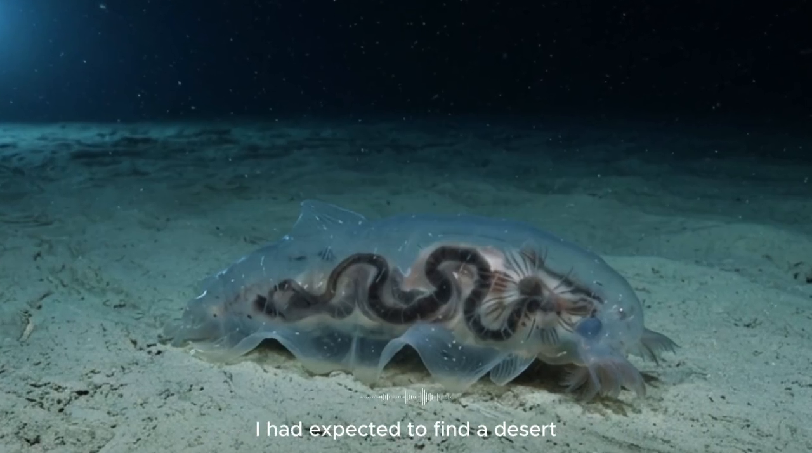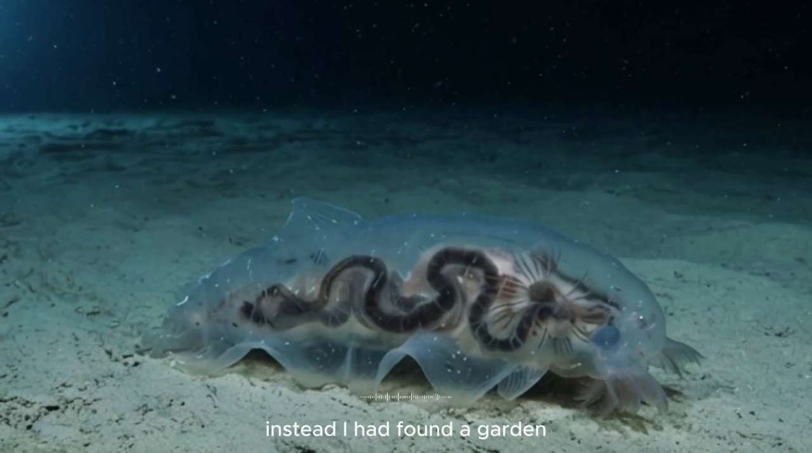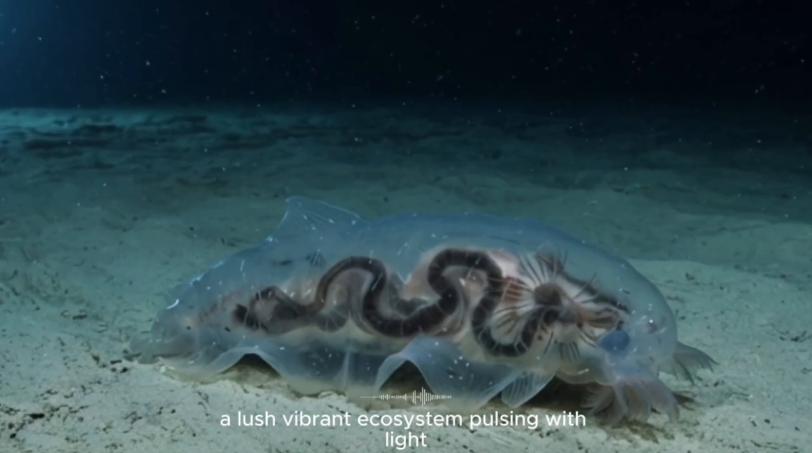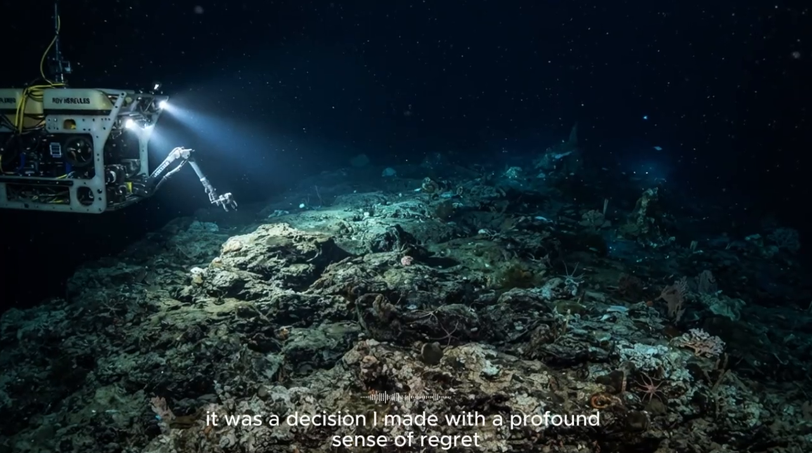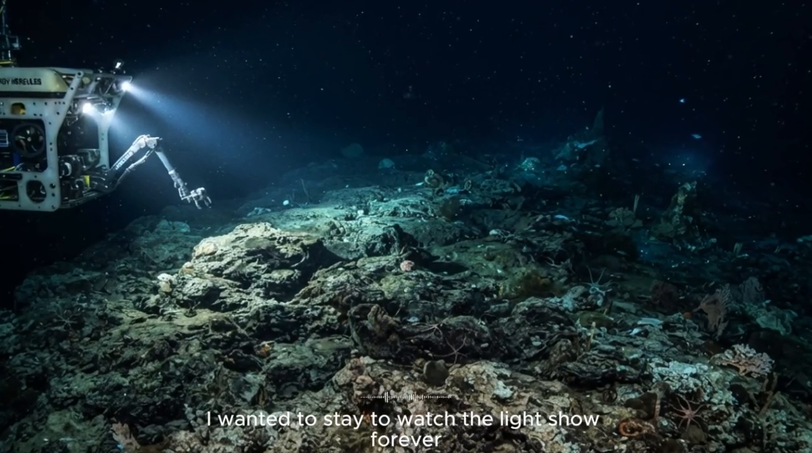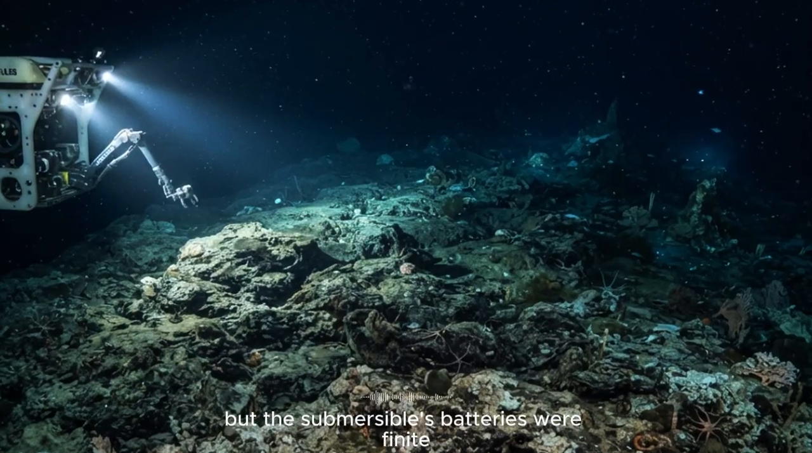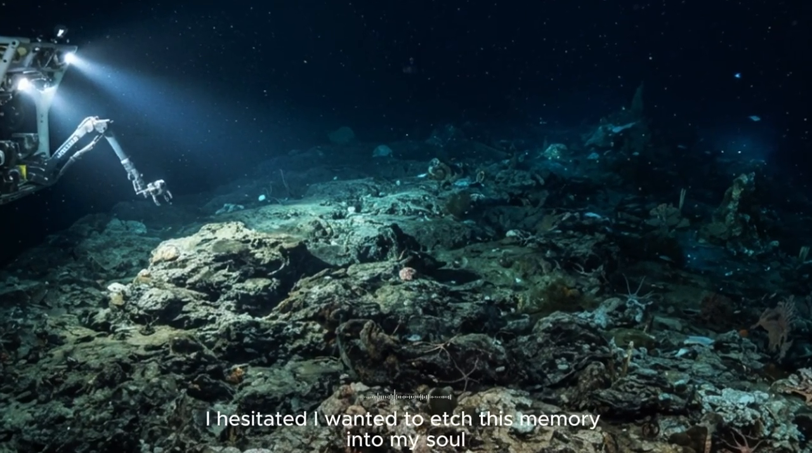I had expected to find a desert, a barren wasteland of darkness and pressure. Instead, I had found a garden, a lush, vibrant ecosystem pulsing with light. The time came to turn the lights back on. It was a decision I made with a profound sense of regret. I wanted to stay, to watch the light show forever, but the submersible's batteries were finite, and the world above was waiting. As my hand reached for the switch, I hesitated.